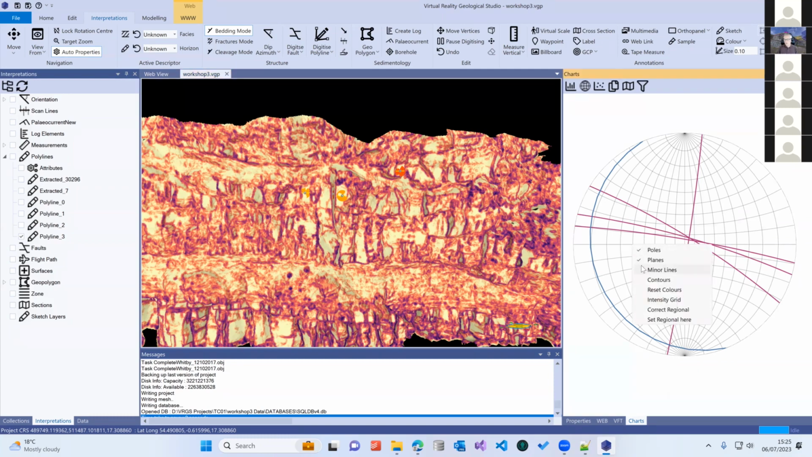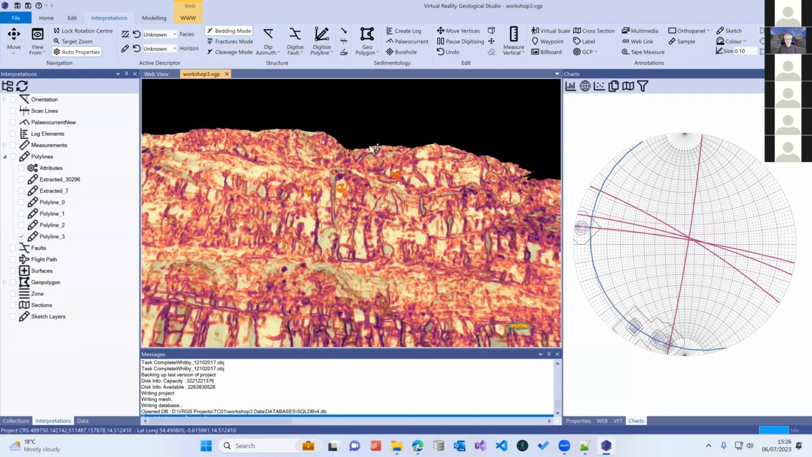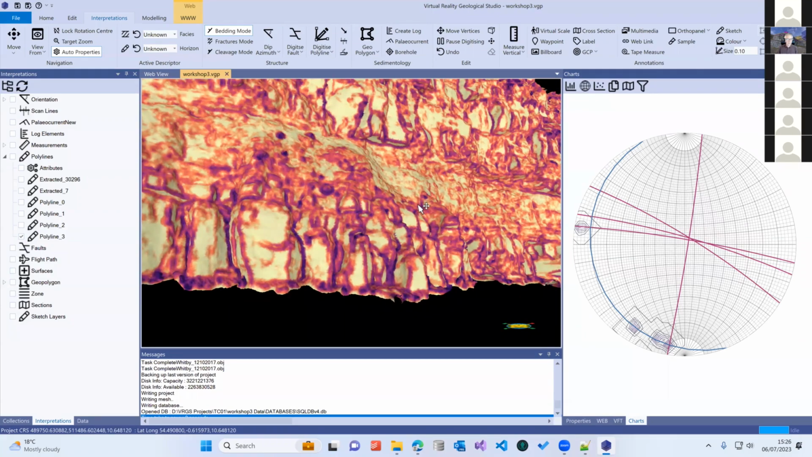And there's also things that we can do in here. We can switch on the minor lines, change the way it's displayed. We can do contours based on the poles to the stereo nets. And then we can do a thing called correct regional. If you've got a regional dip in your data, so doesn't really apply very well in this data set, but let's try and do one anyway.